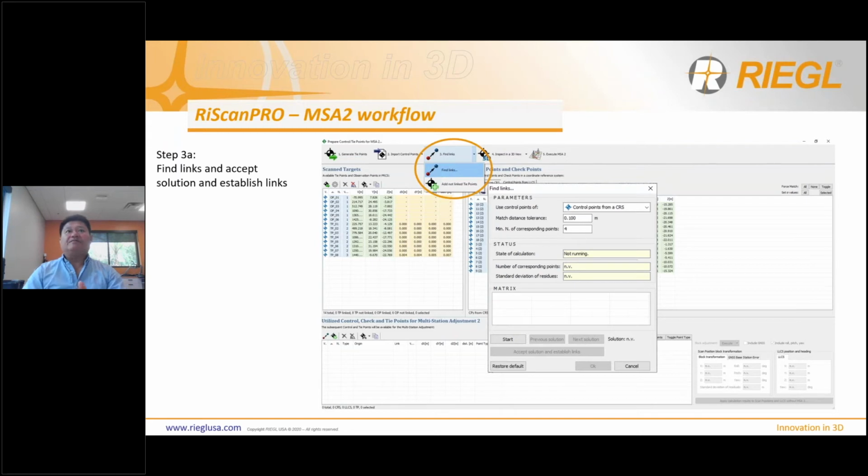And then the third step, 3A, is to find the links. So let's just say you have 13 controls out there, you don't want to put the minimum number of targets at 13. You may want to put just 10 or 8. It's not necessary. If you put all 13, it may not find them all, and that's okay, or it may not even find you a solution. That's why you don't want to put the exact number of control that you're using out there. You want to put a few less. Like I said, if you're using 13, put 10 or 8.